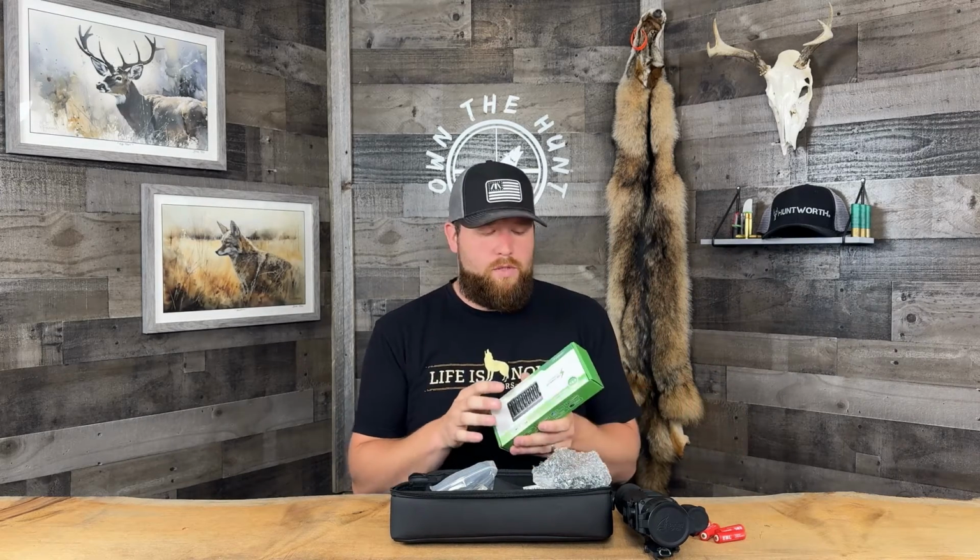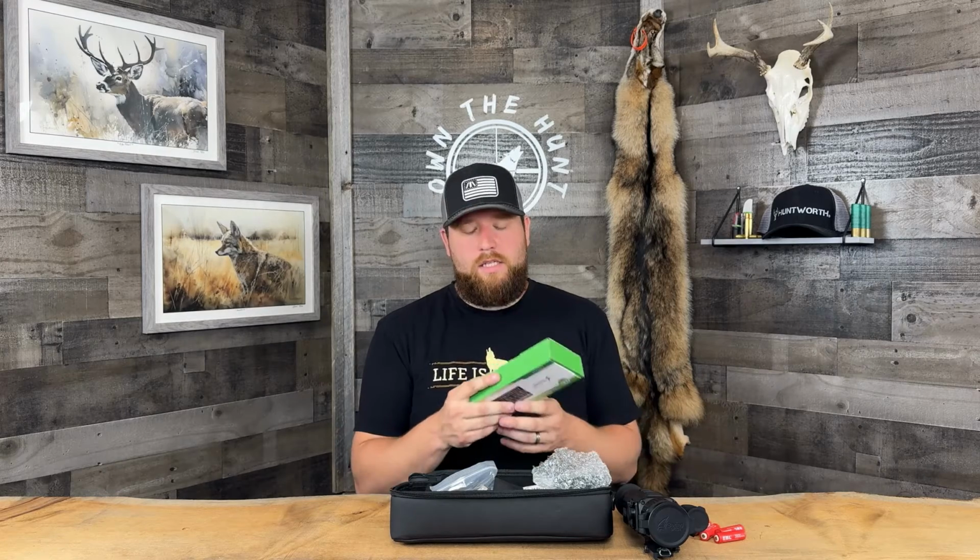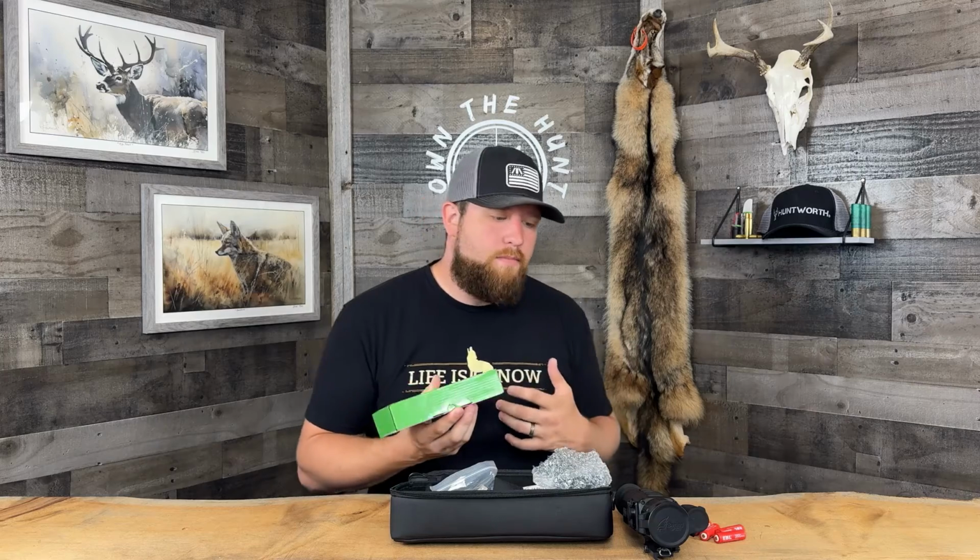So that's really all you get in the package with the scope. But one thing I want to talk about is if you do opt for one of these scopes, which you wouldn't be sorry, you guys. This is a great scope. There are just some other scopes on the market that I would probably opt for over this, but if Bering is a company you stand behind, you've had Bering optics in the past, and you want to stay with them, by all means, this scope is a very, very good scope. Image quality, very good. So you wouldn't be sorry.